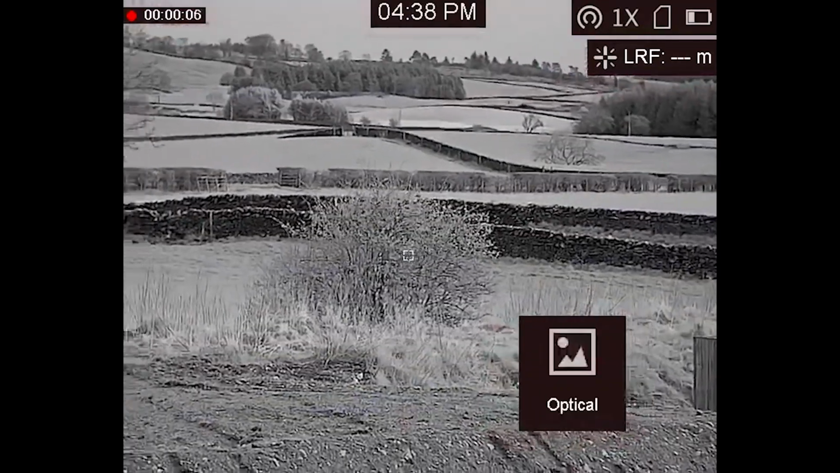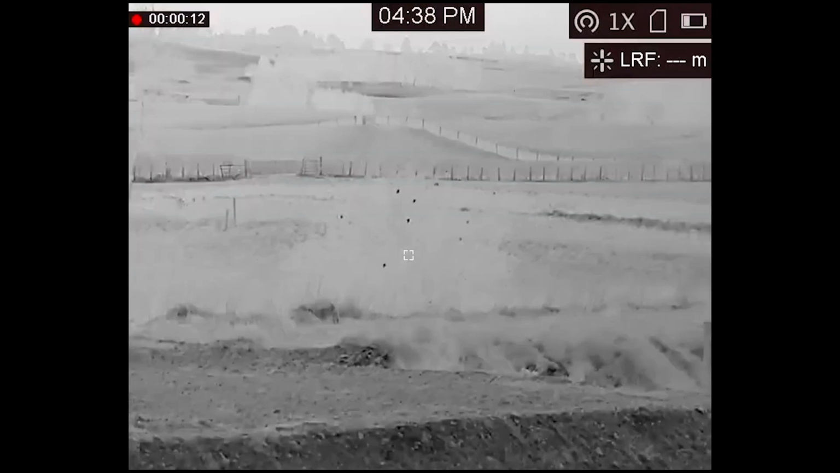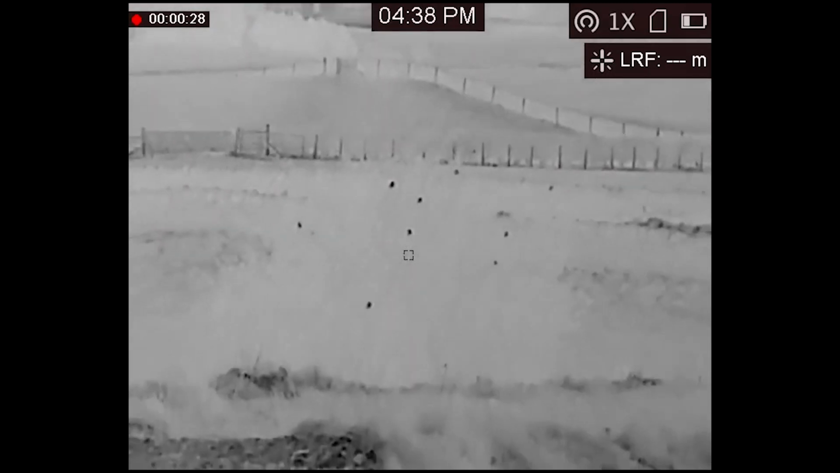The optical channel doesn't show anything. As soon as you switch to thermal, you'll see all the birds in the tree. You switch between white hot and black hot, and then obviously you can progressively zoom in as well if you wanted some more detail. These are really small birds, so they're a really small heat signature coming from them, but it just shows you the performance of a thermal imager.